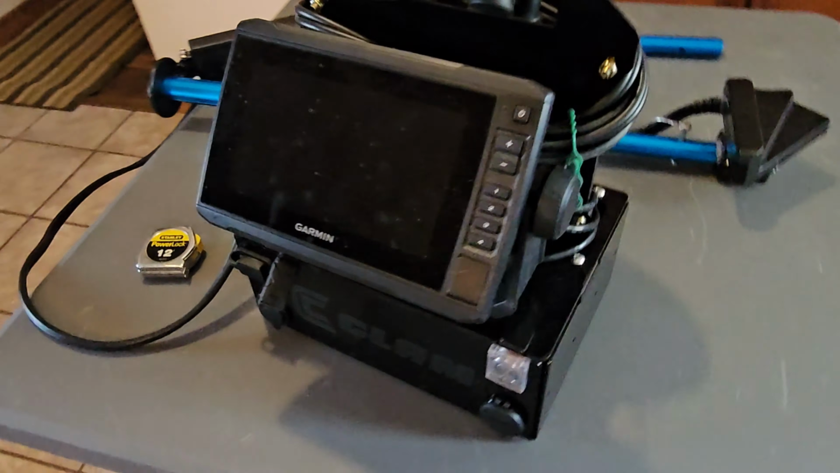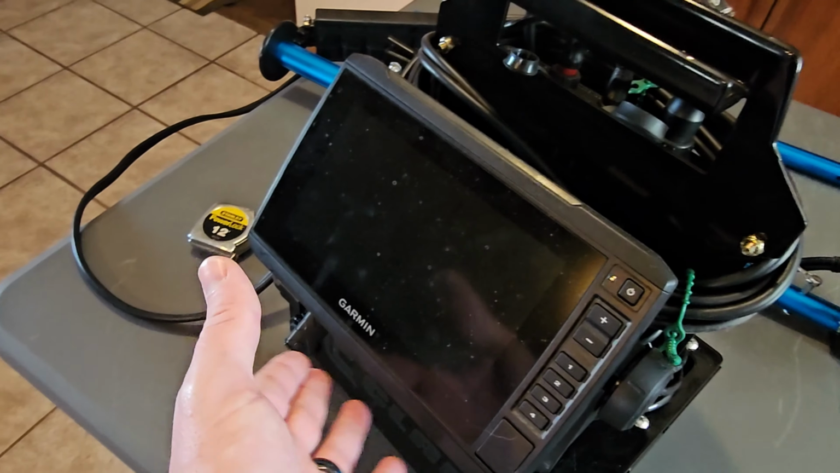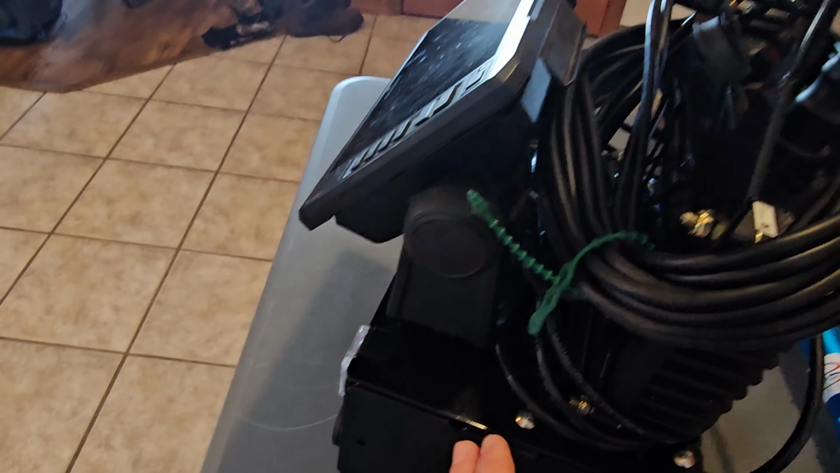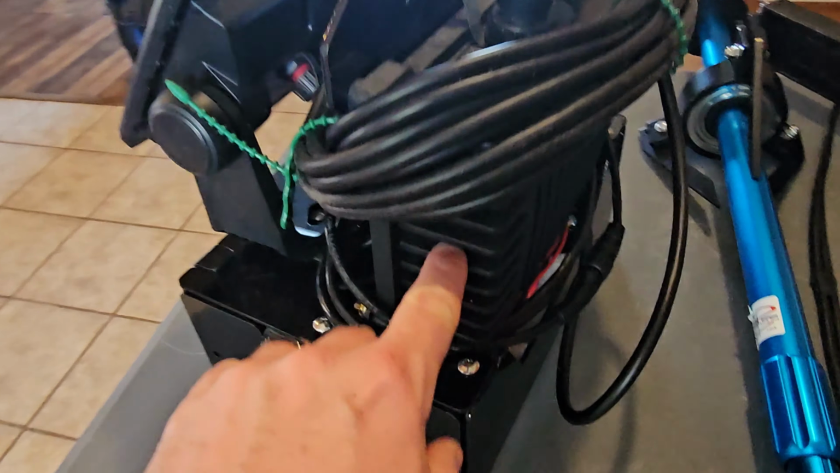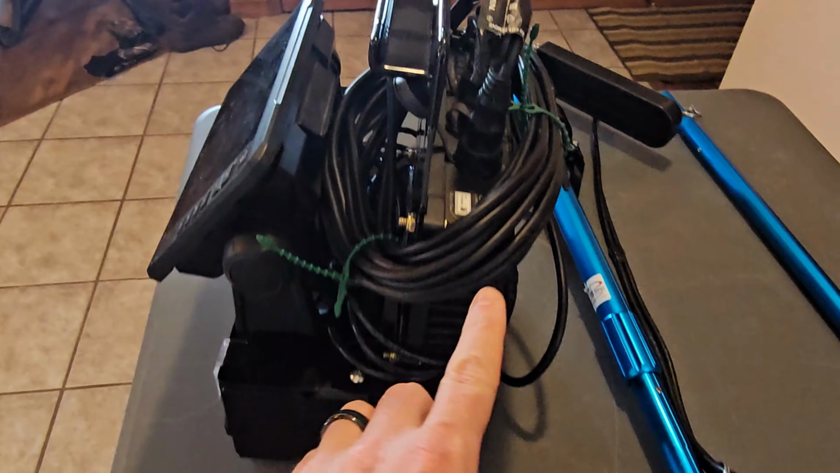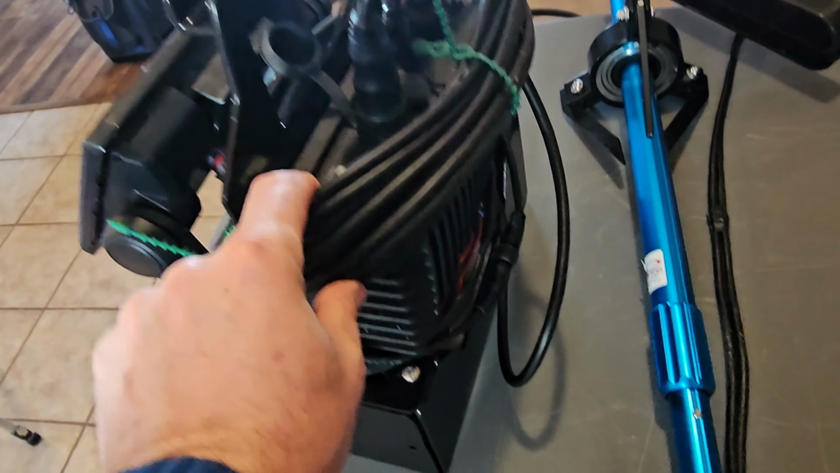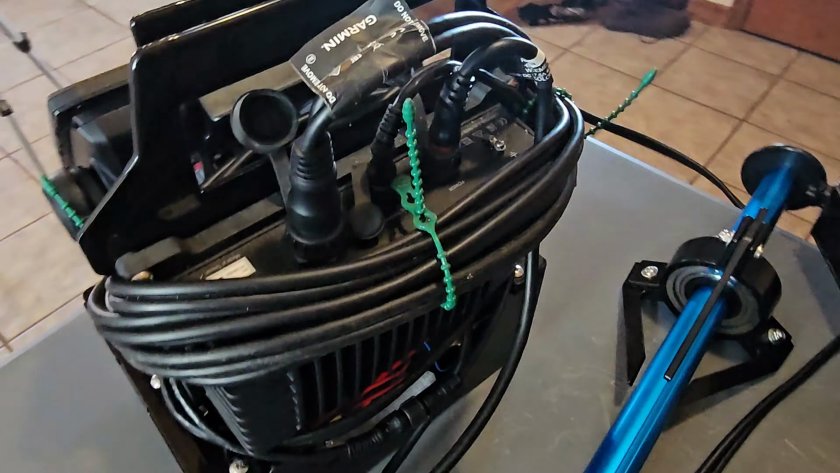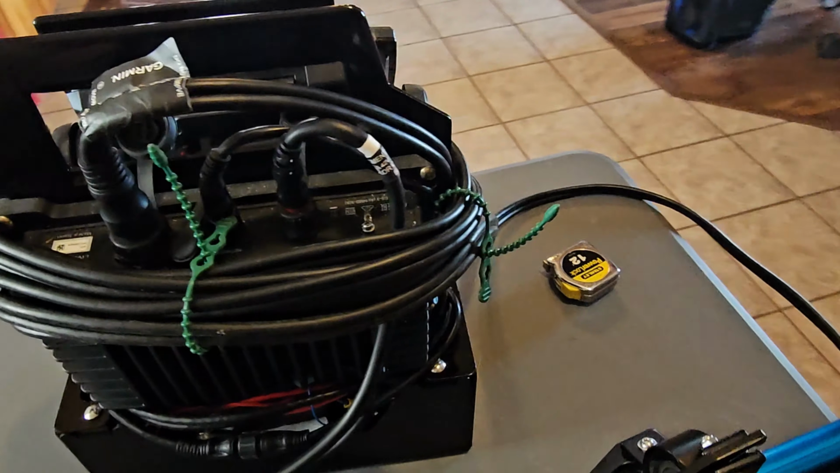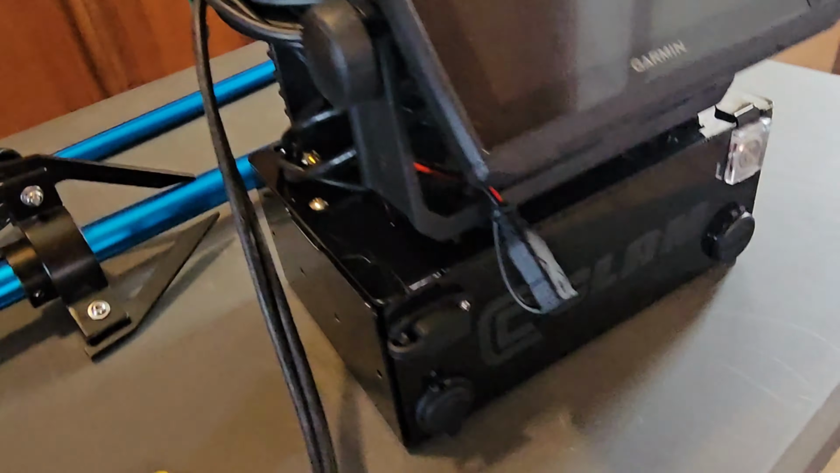Okay, so I did set my Garmin up on this already. As you can tell, I've got the Garmin 7.3 SV touchscreen. It has the black box mounted to the back of this cradle handle here. All the extra wire goes around the handle and around the black box. I wanted to keep it in place with these ties. Keeps it nice and organized. And we'll go back around to the front here.